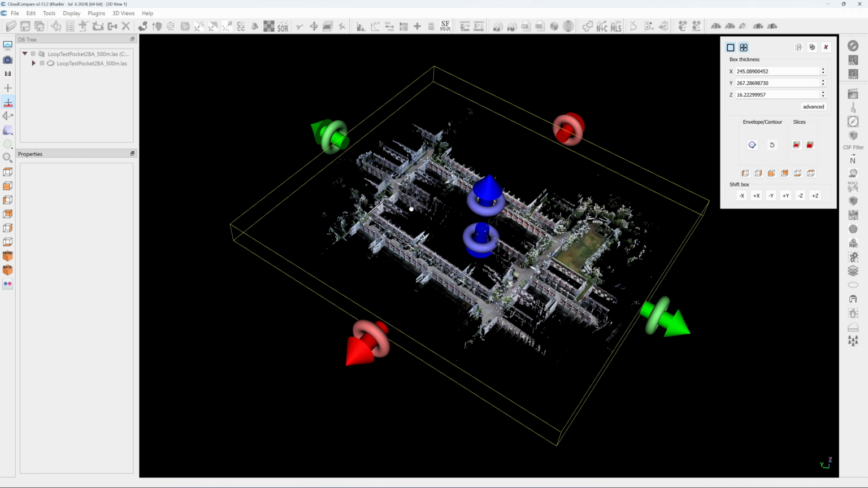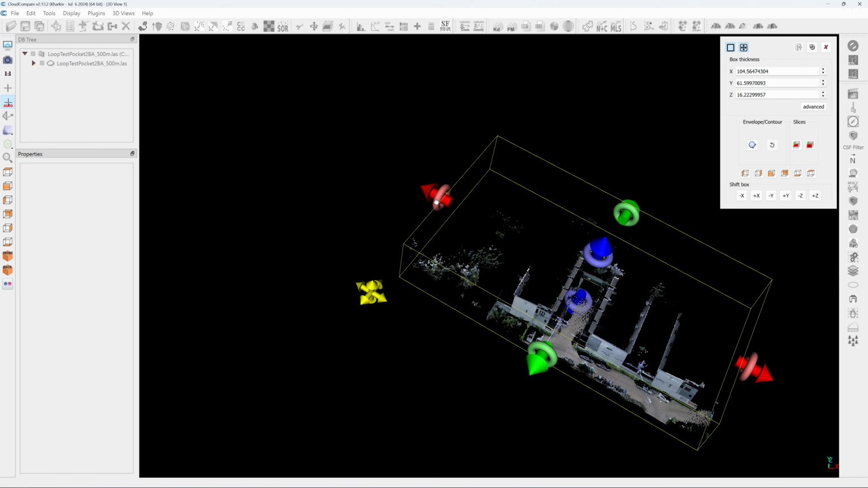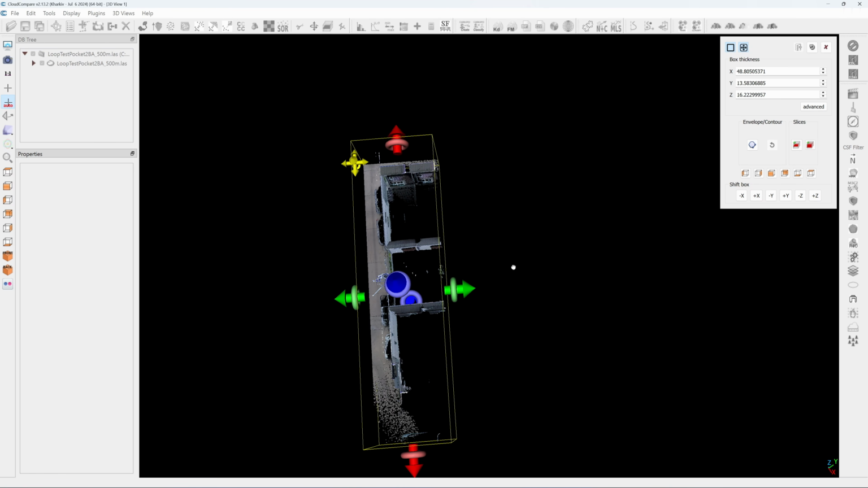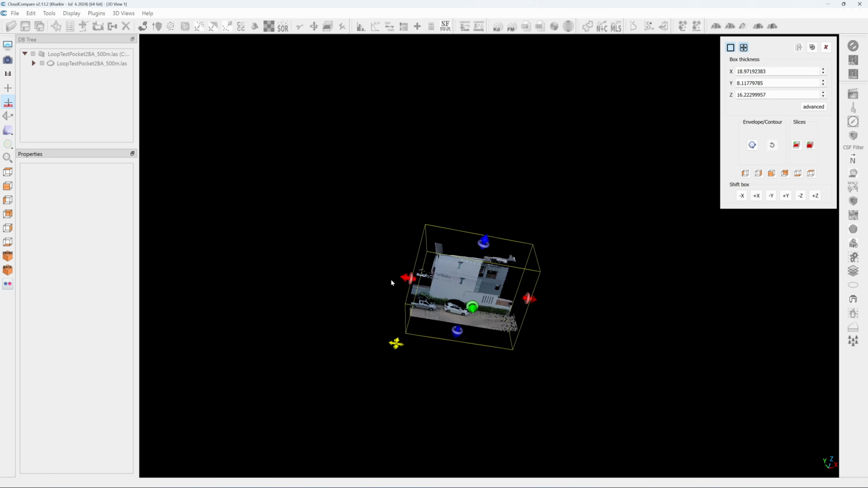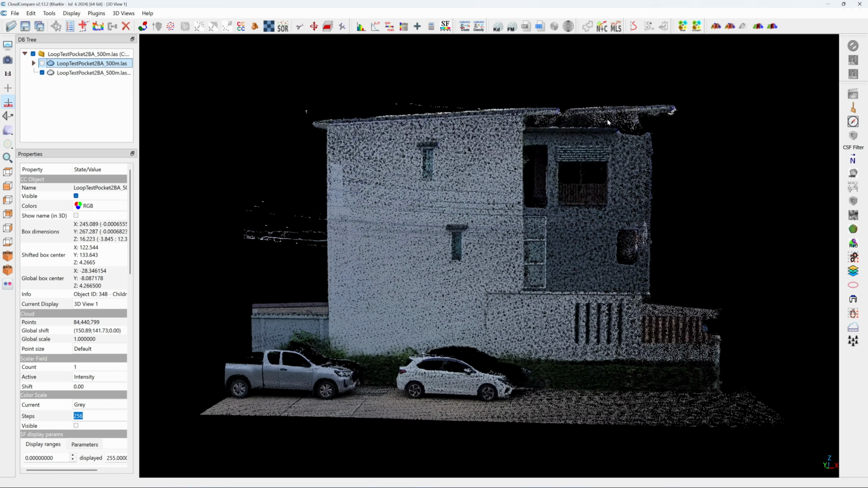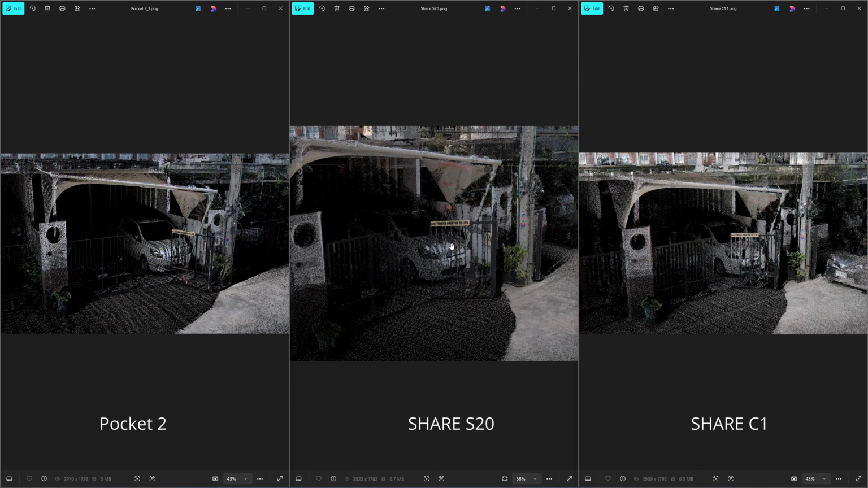Unfortunately, the device prioritized processing speed over accuracy. If that hadn't been the case, my first review test would have produced much better results. In fact, this scan processed in only 12 minutes using the highest accuracy setting, already twice as fast as the SHARE scanner. Let's compare the color point cloud results.